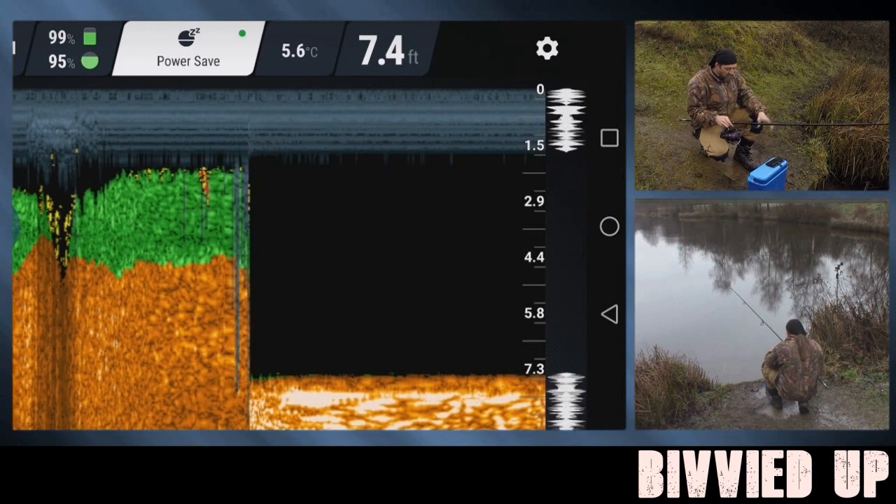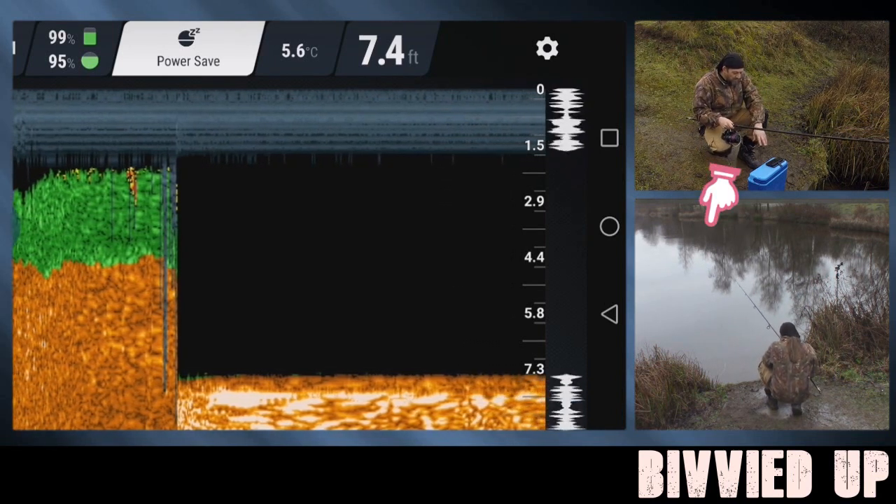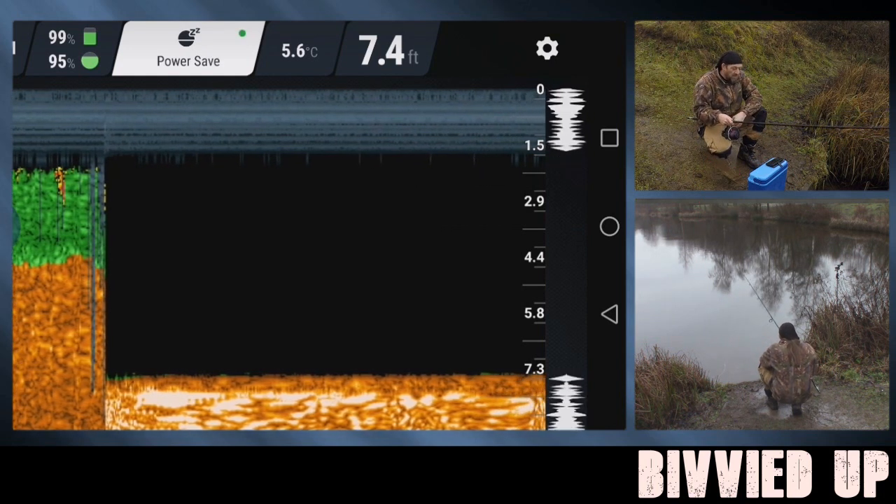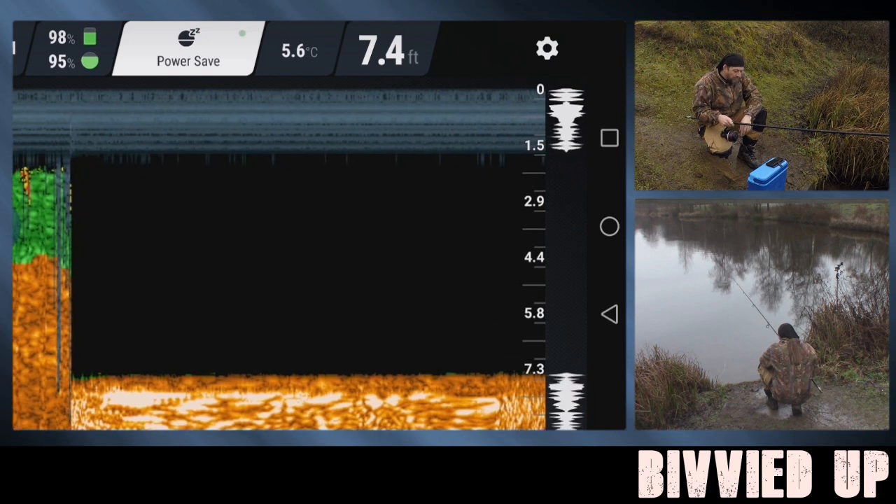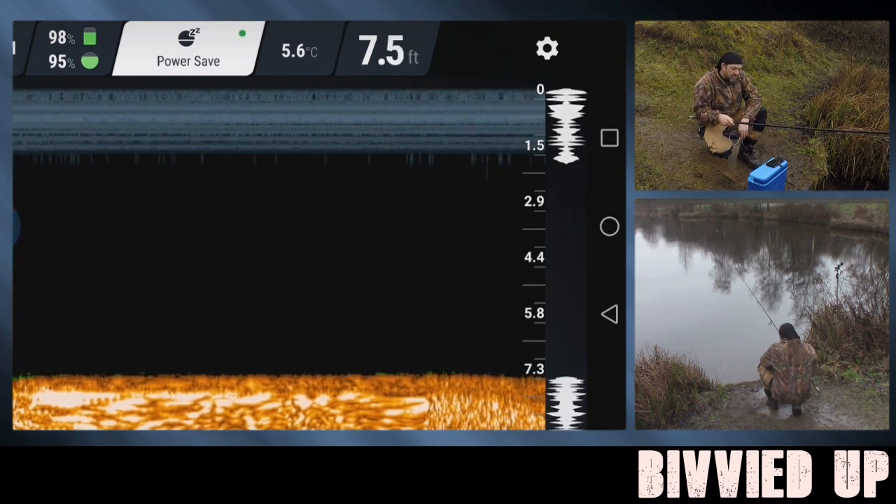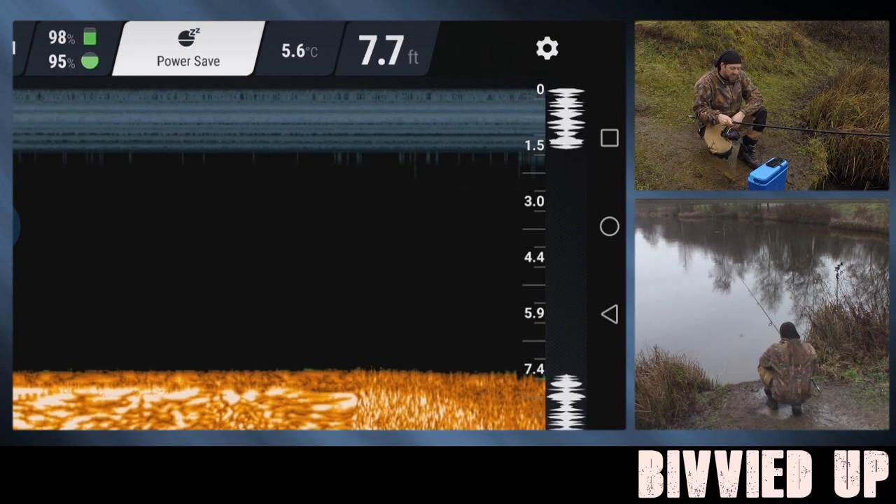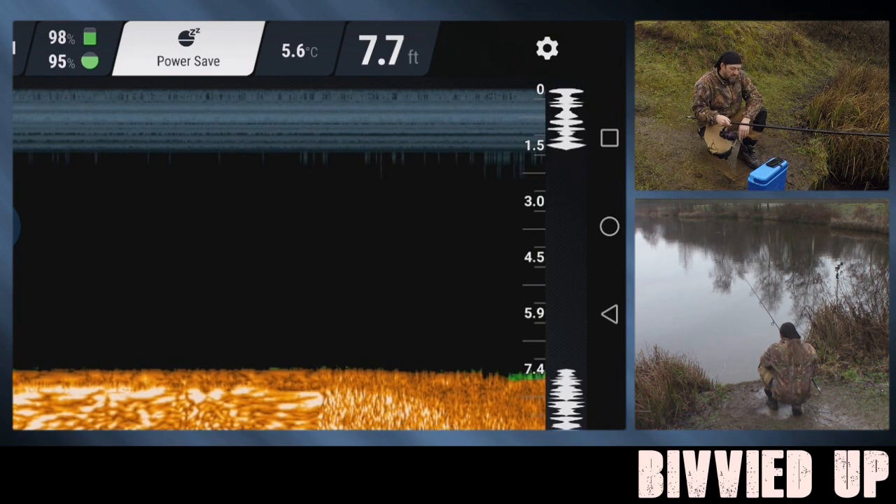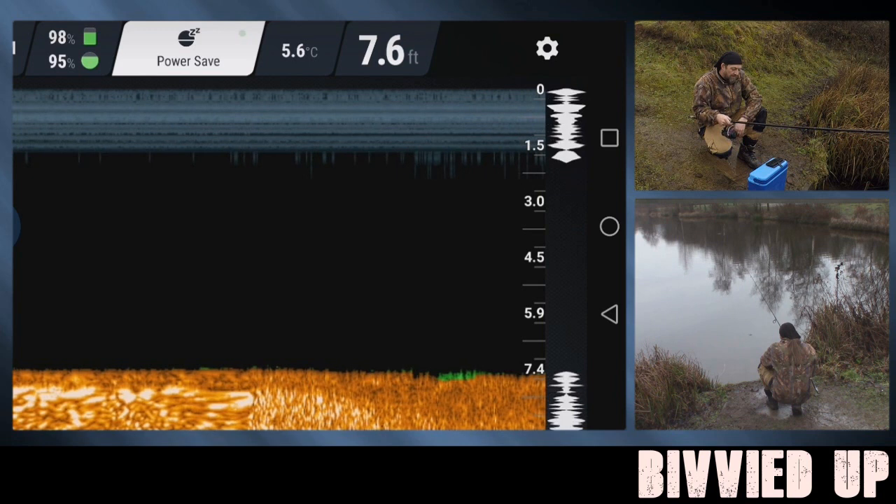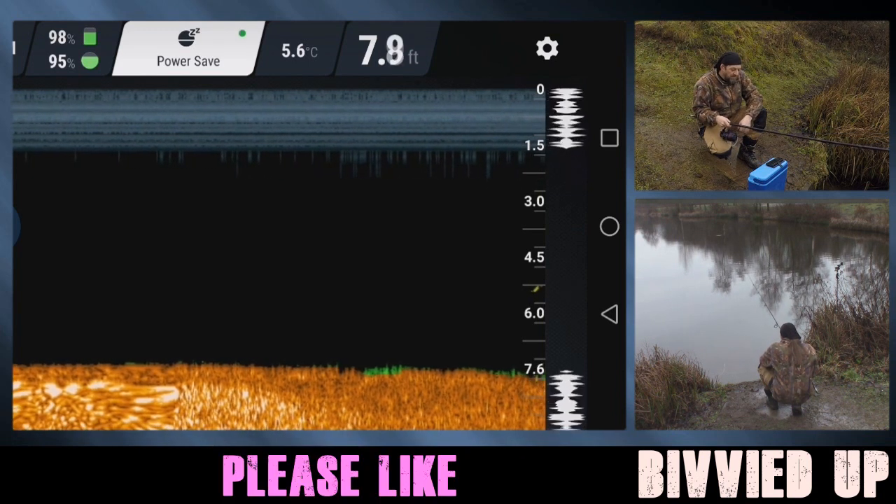So what you can see at the moment, folks, on the screen of the Deeper, it's quite a hard return off the bottom. The very solid colour. So out there, that's telling me that is very, very hard. Maybe gravel or something like that. As we start to retrieve it back in, it should pick up differences in contours, weed, obstructions, that sort of stuff. I'm just coming into a little bit of weed now, look, and we're at 7.5 foot deep. Tiny little bit of weed. It's very clear out there and devoid of fish life.